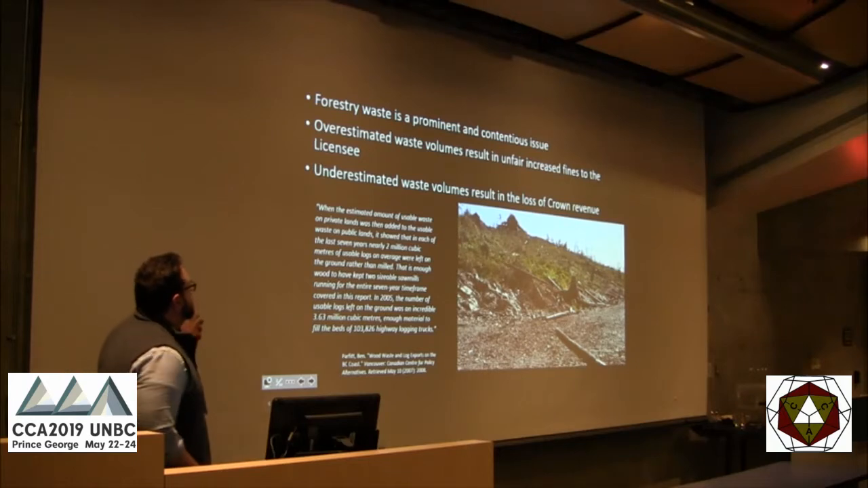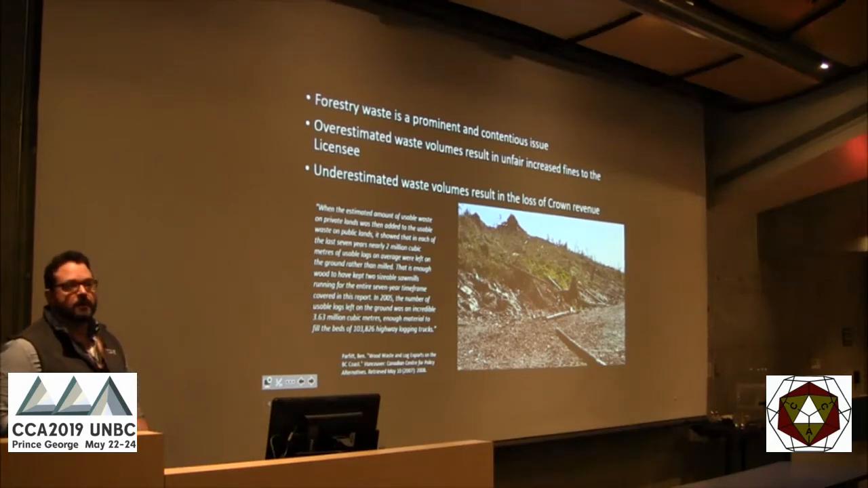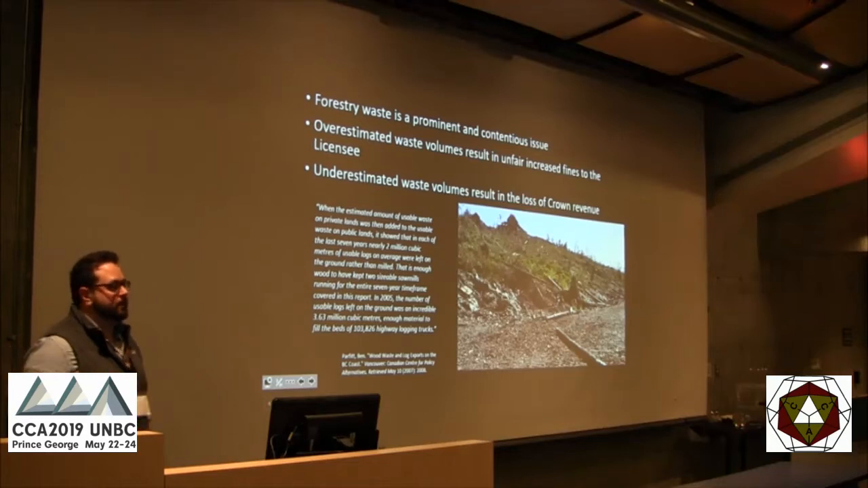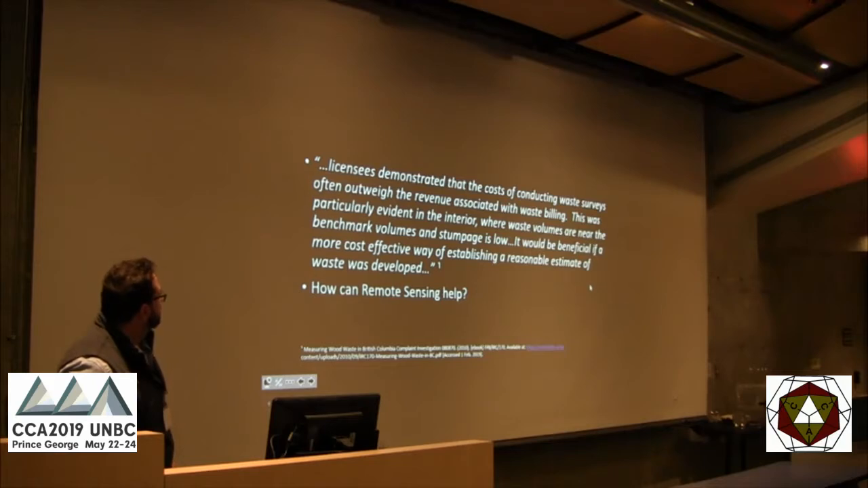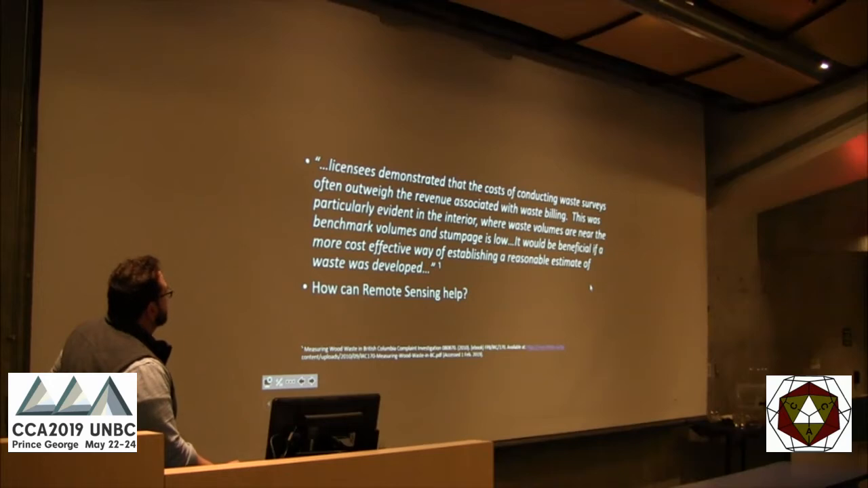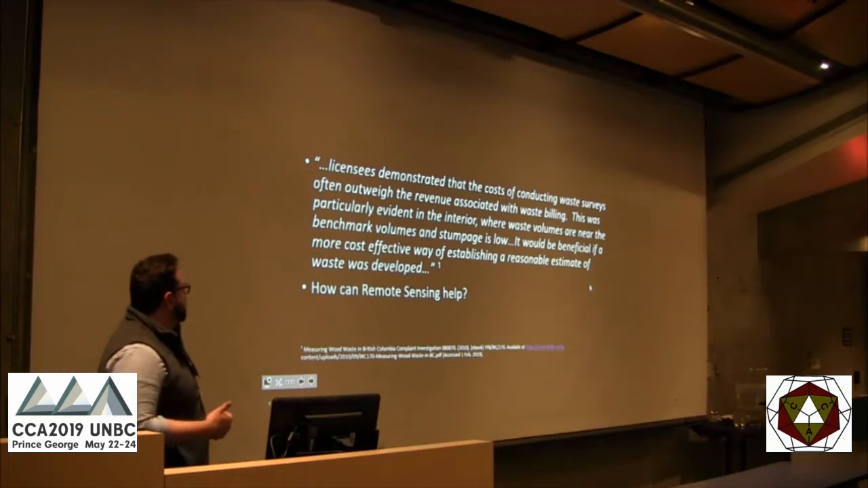But also, overestimated waste volumes result in unfair increased fines to the licensee, and with underestimated volumes, the Crown charges stumpage fees for what they calculate, so they'll get money back because it's wasted. Licensees demonstrated that the costs of conducting waste surveys often outweigh the revenue associated with waste billing. It's particularly evident in the interior where waste volumes are near the benchmark volumes and stumpage is low. It would be beneficial if a more cost-effective way of establishing a reasonable estimate of waste was developed.